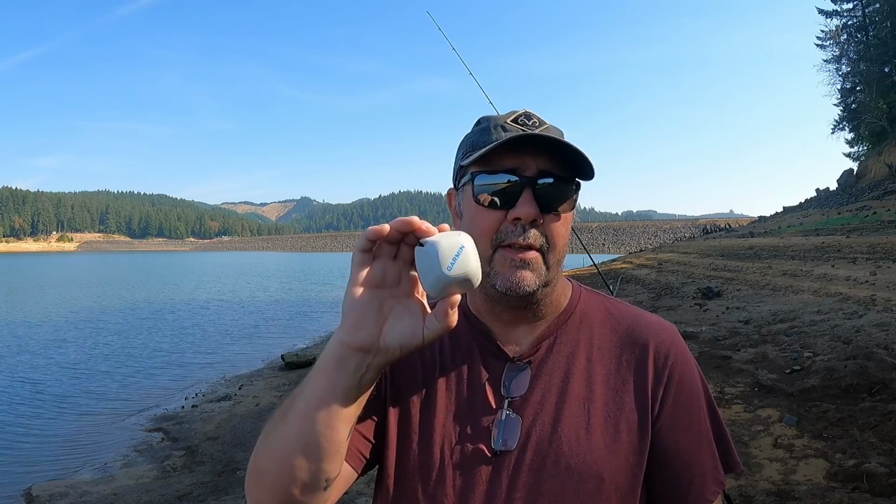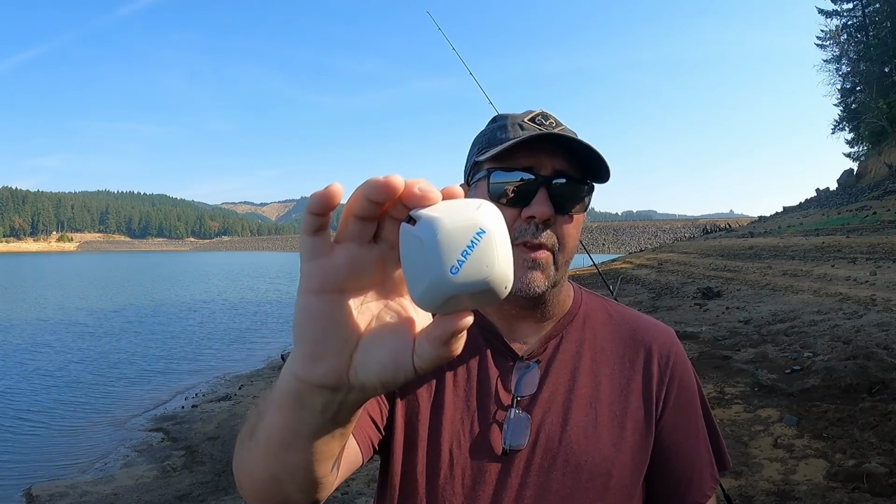So it was like Christmas at my house on Sunday. I had ordered some stuff from Amazon, a bunch of stuff came in, and I'm here to do a little bit of fishing here at Hagg Lake to see what I can catch. But what I mainly came here for was for this. I wanted to try this out.